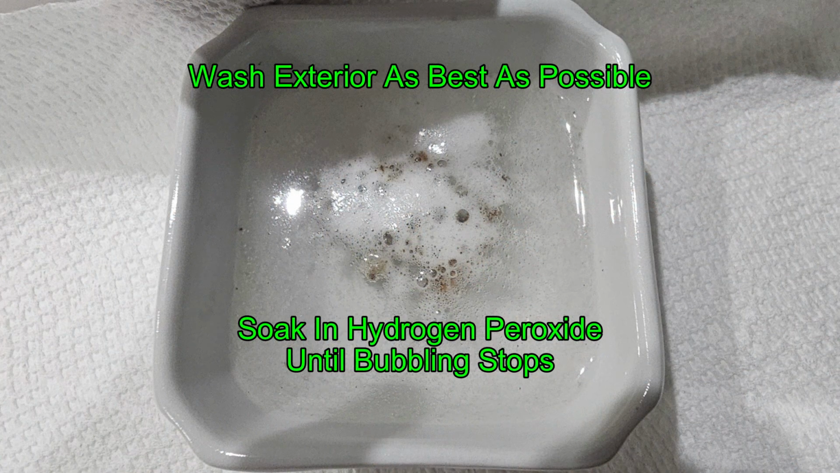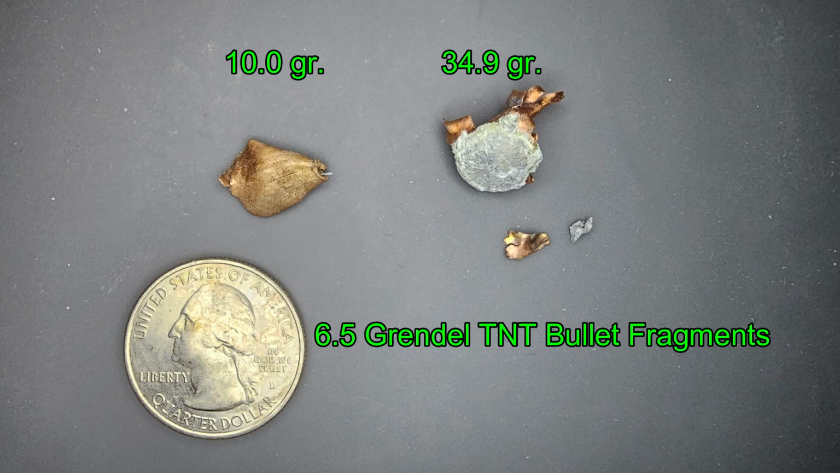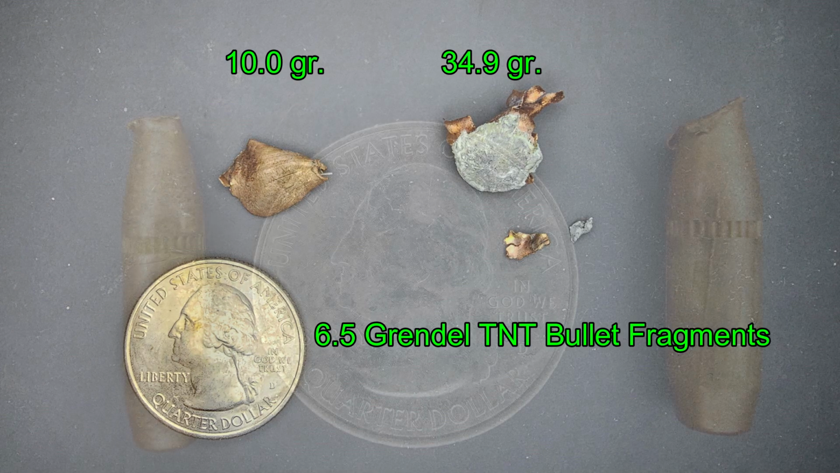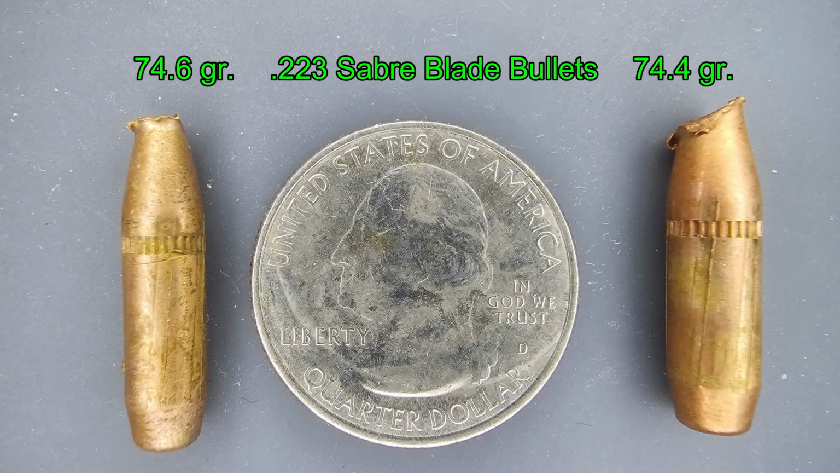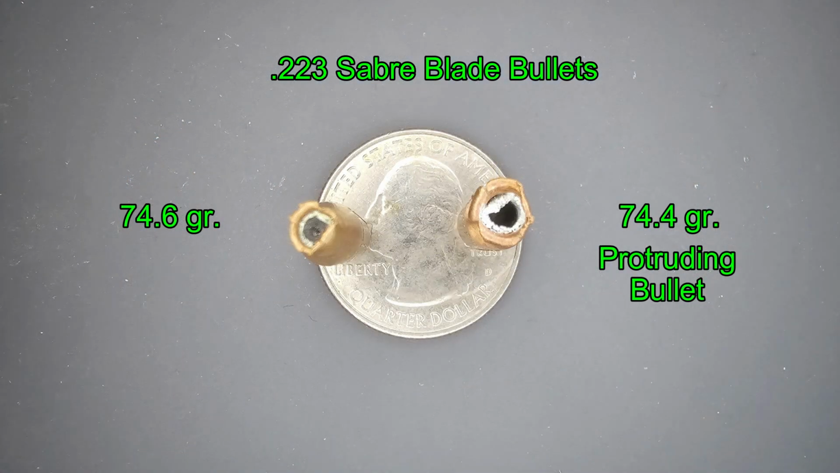I took the recovered bullets, washed them off as best as I could, and then soaked them in hydrogen peroxide, which got rid of a lot of the organic material that was in between the petals or inside the bullets themselves. And this is what the TNT bullets looked like. And this is what Ben's Saber Blade bullets look like. They didn't open up really at all. This is a top-down view.